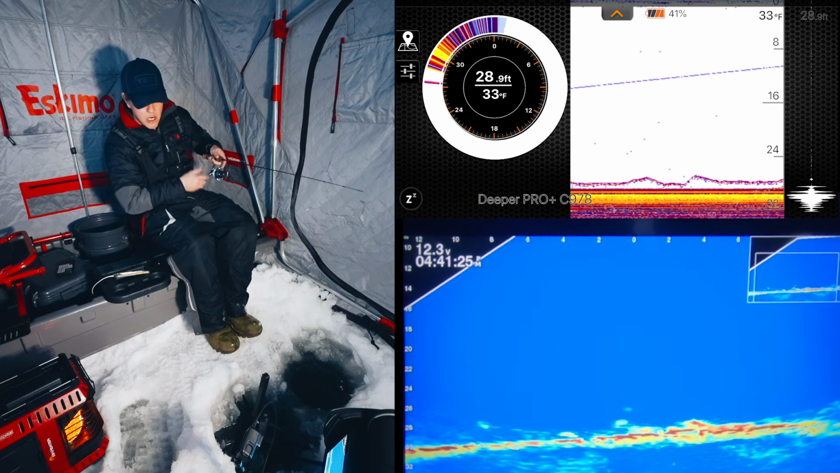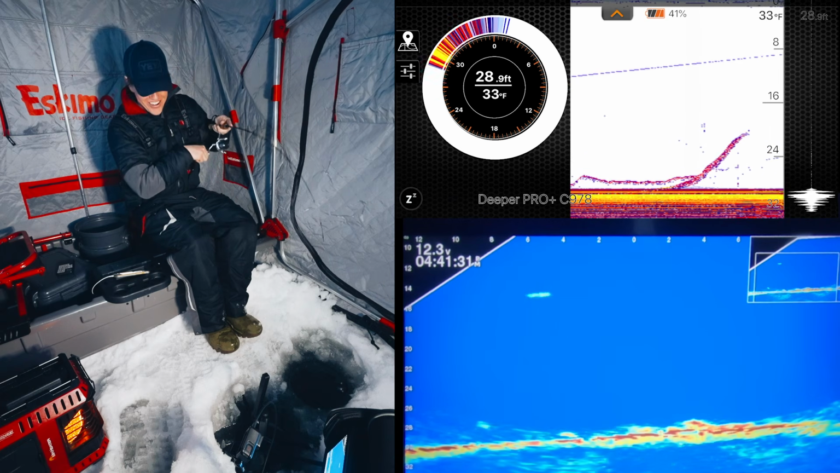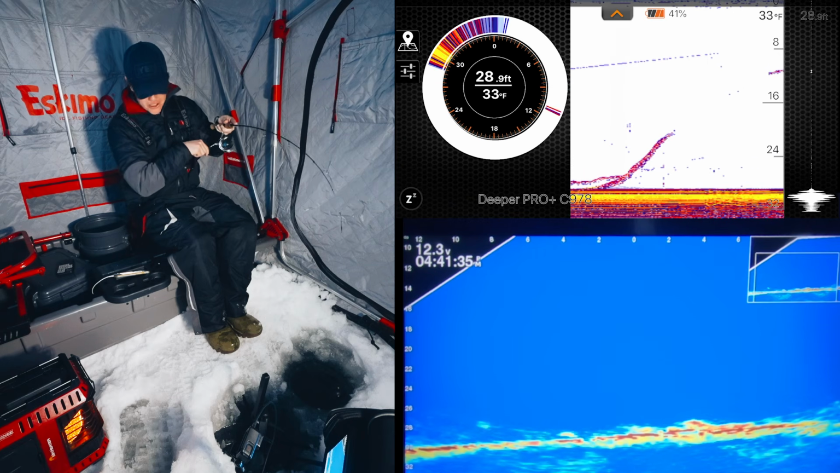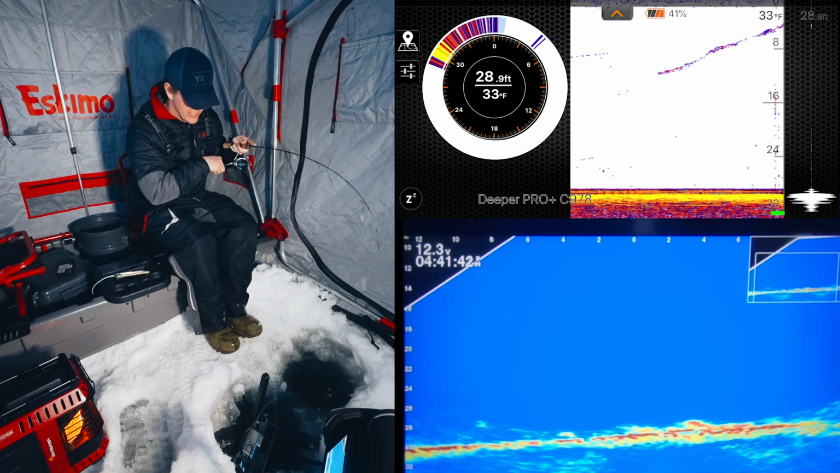oh, there's a fish. Look at this mark. Oh, that was sweet. Oh man. As you can see, on either graph, it was just a streak. That was so cool, guys. Prime time. I don't know what we got. I think this might be decent walleye.